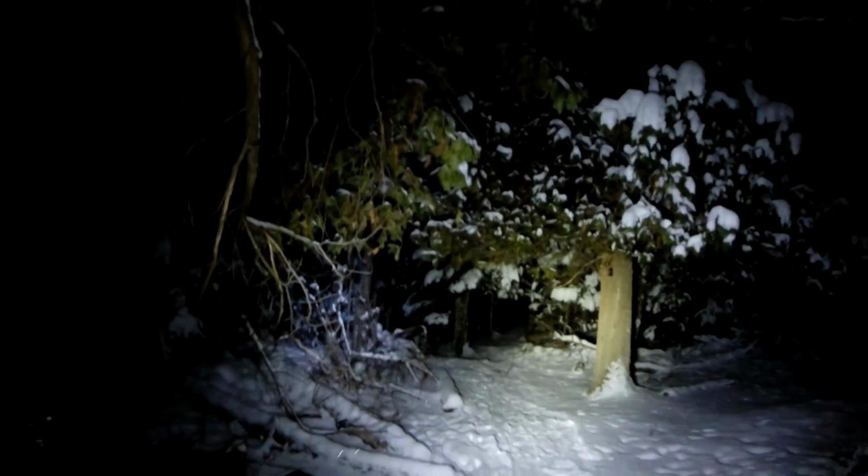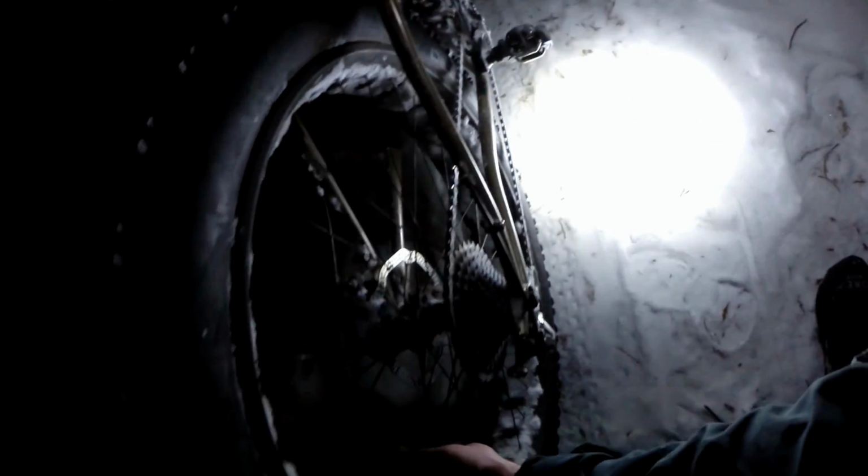We're gonna stop and let even more air out of these tires. The temperature has now dropped to minus 19 Celsius.